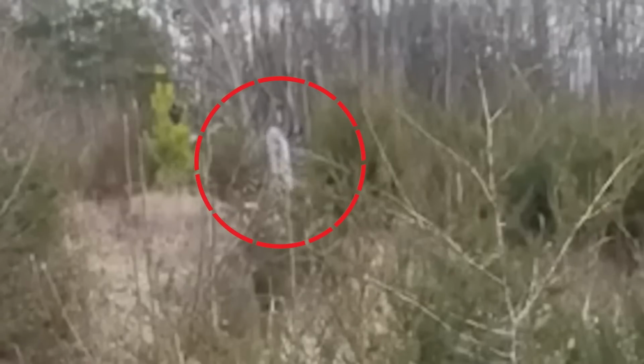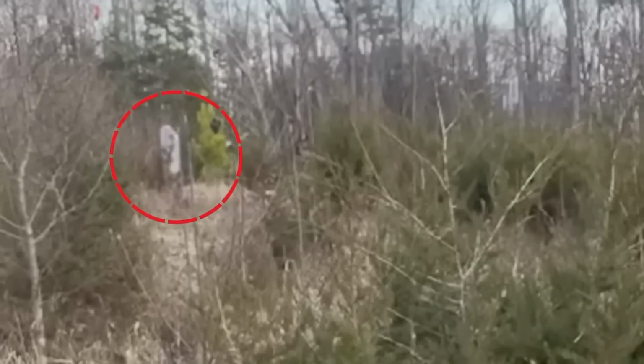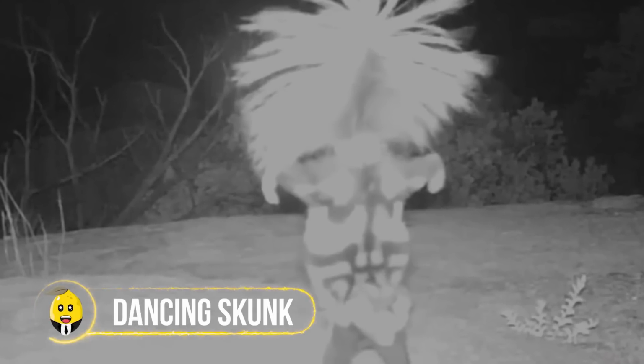Was it a real ghost haunting the trees? Or was it just a human pulling a prank? The mysterious sighting was shrouded in mystery as the unsettling experience left the question unanswered. Dancing skunk.